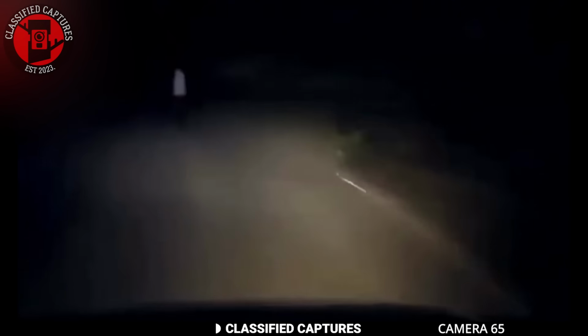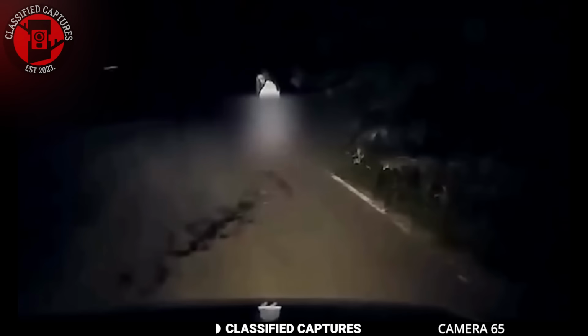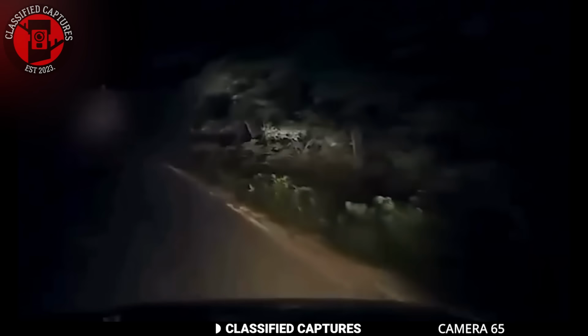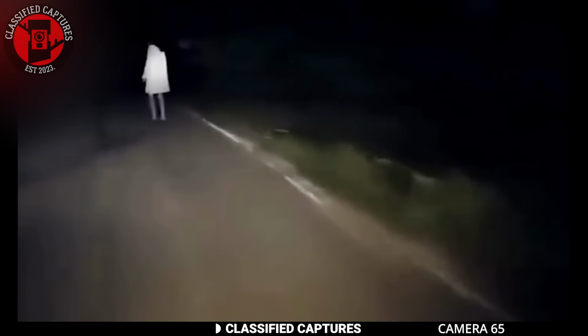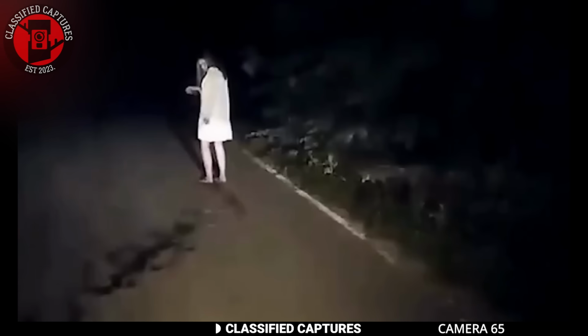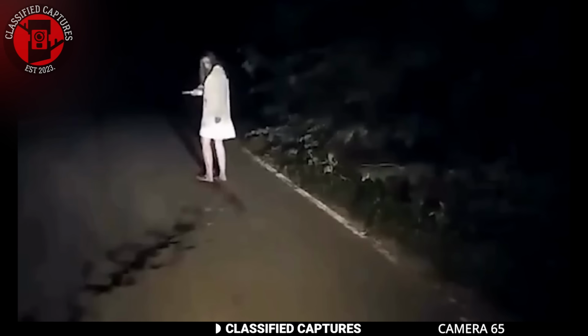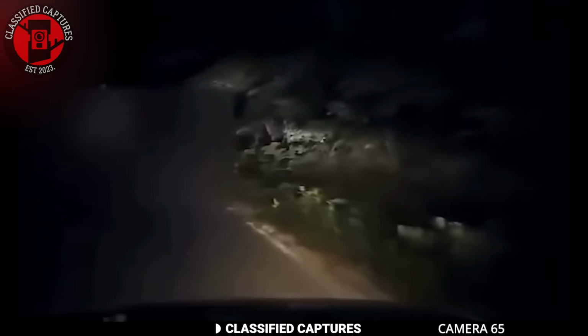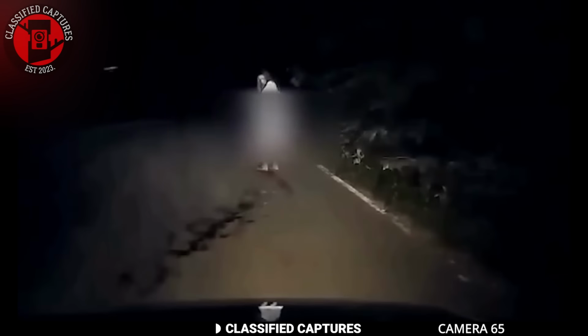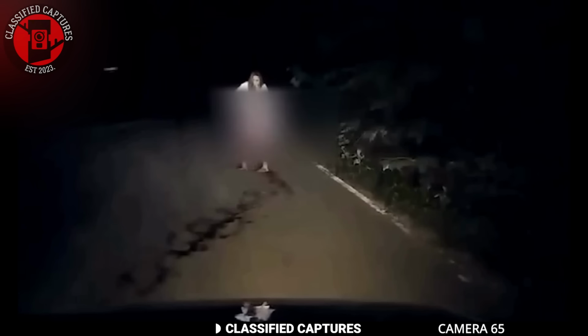A police officer was on patrol late one night when he encountered a woman standing in the middle of the road. Her back was turned to him, and she was wearing a short white robe. But when she turned around, it became much more chilling. She was holding a knife and, to the officer's shock, was repeatedly stabbing herself as she slowly walked toward him. Visibly unsettled, the officer backed up to his car, and you can even see a trail of what looks like blood on the ground. Some people think the footage might be a hoax, but the unsettling nature of it remains the same. What would you have done in a situation like this? Would you try to help or keep your distance?